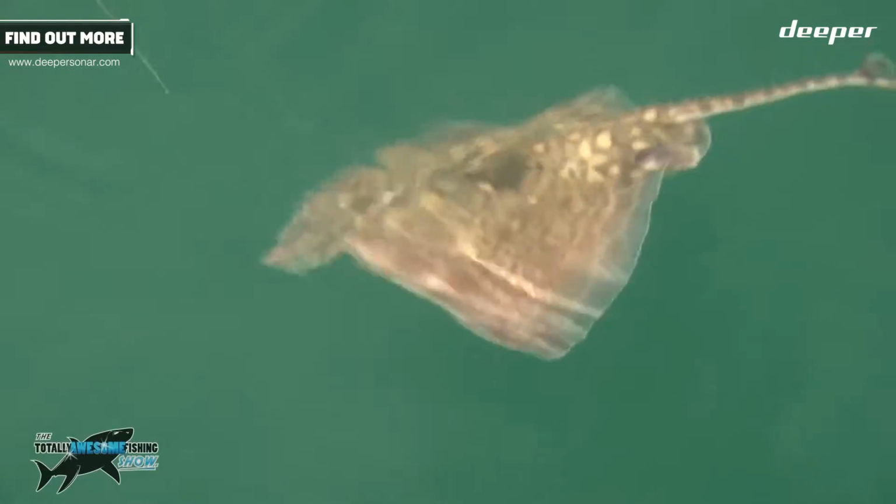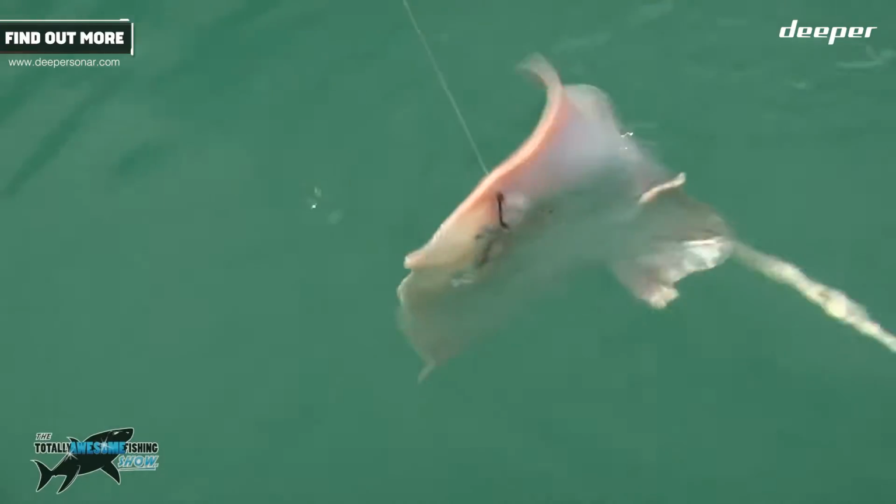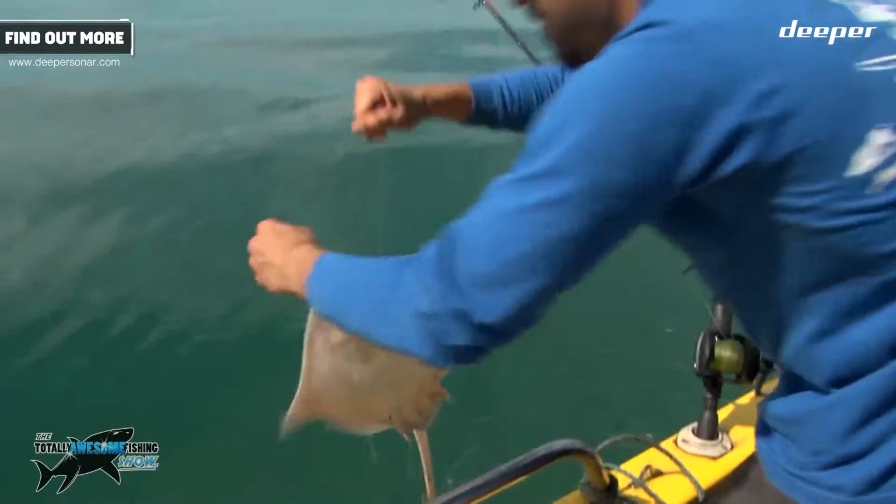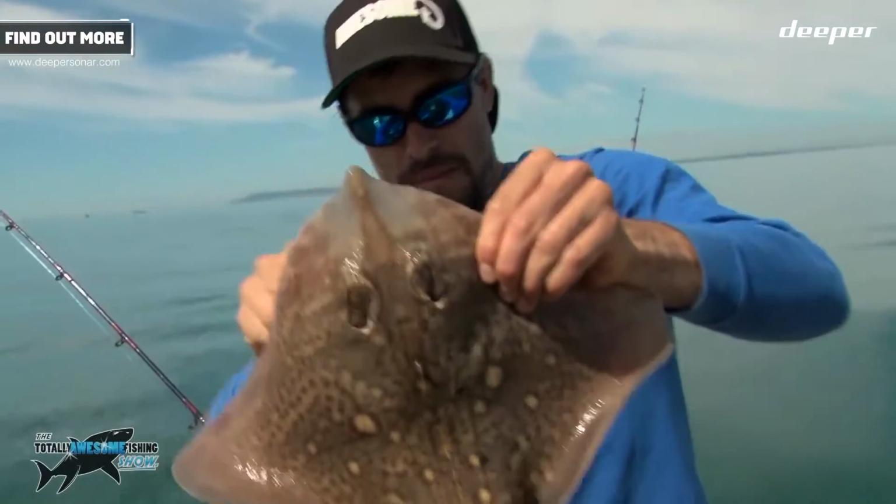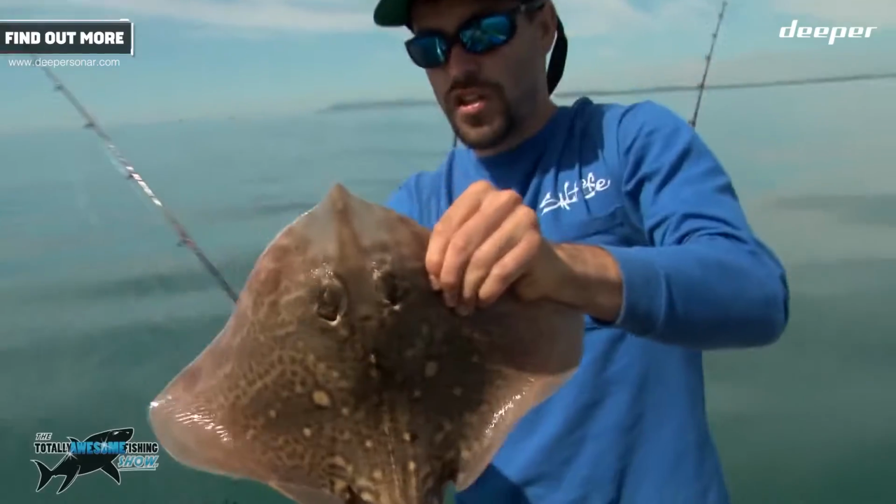Brilliant. Get him in, get there. I think he's quite well hooked there, so get him in, unhook him, have a little look. And get that bait out. Whoa, here we go, get him up, get him up, get him up. There we go. Thornback ray. And it's a female. Chunk of squid, wasn't it? Chunk of squid on that one, yeah.